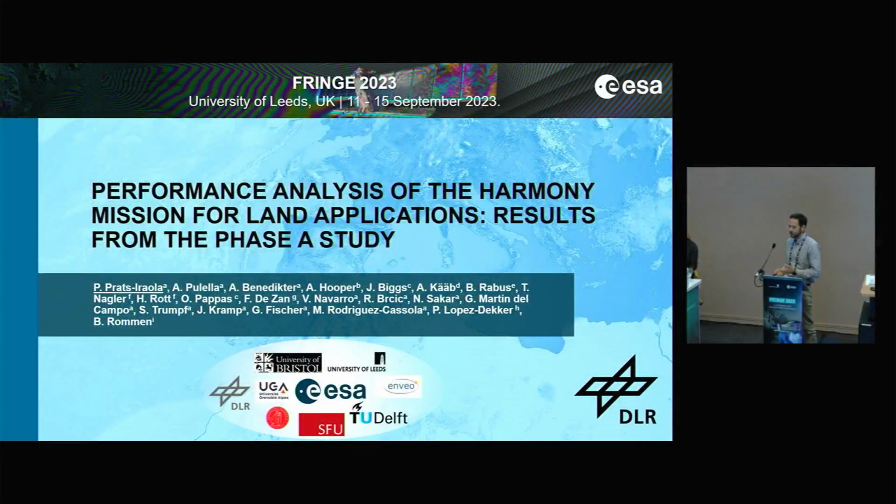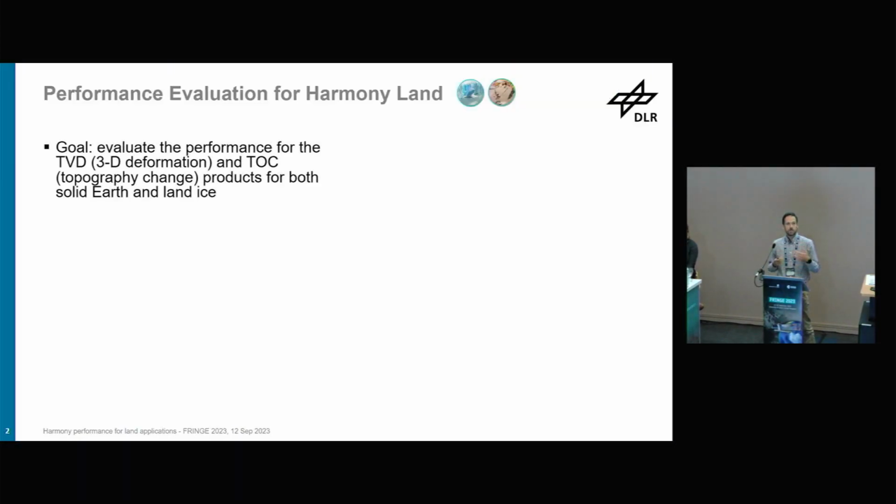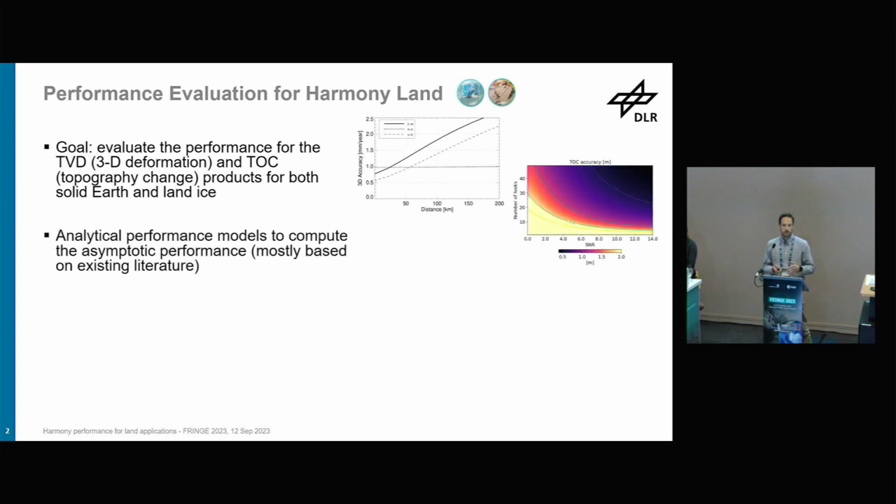Since Bjorn already gave a very nice introduction to Harmony, I can go straight to the point. The goal of what we've been doing together with ESA and the institutions you saw in the previous slide is to evaluate the performance of Harmony for land applications, in particular for 3D deformation and for topographic change. We have done this in 2 steps. First, by using well-known analytical performance models, extending them a bit. You see here the example of a variogram for 3D deformation, or just the standard deviation for topographic change.